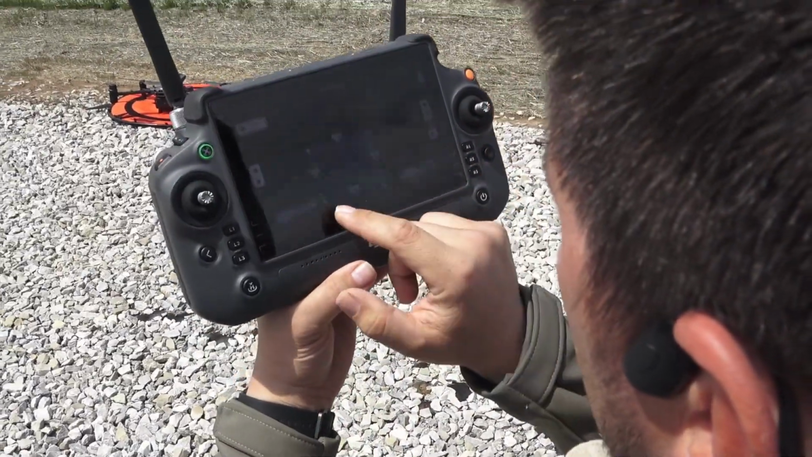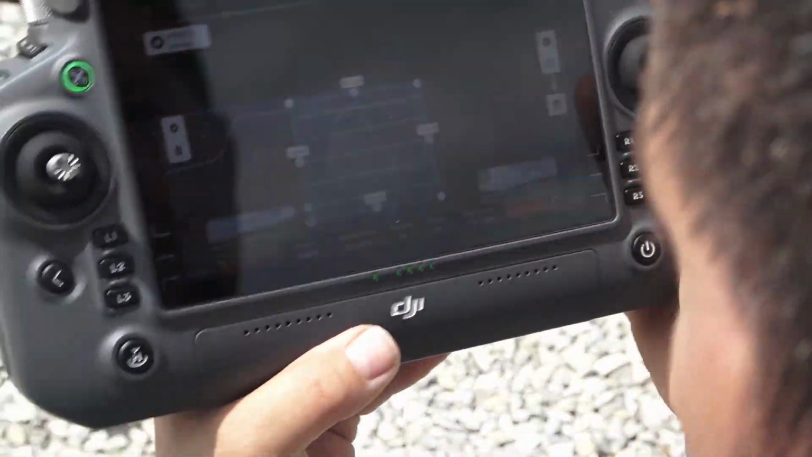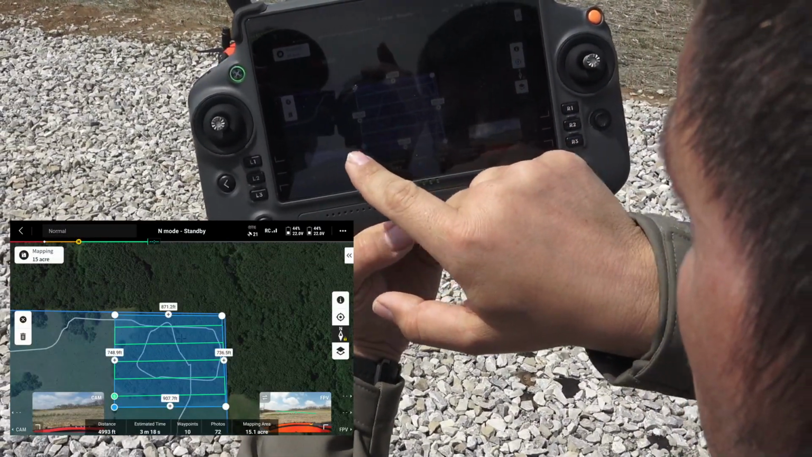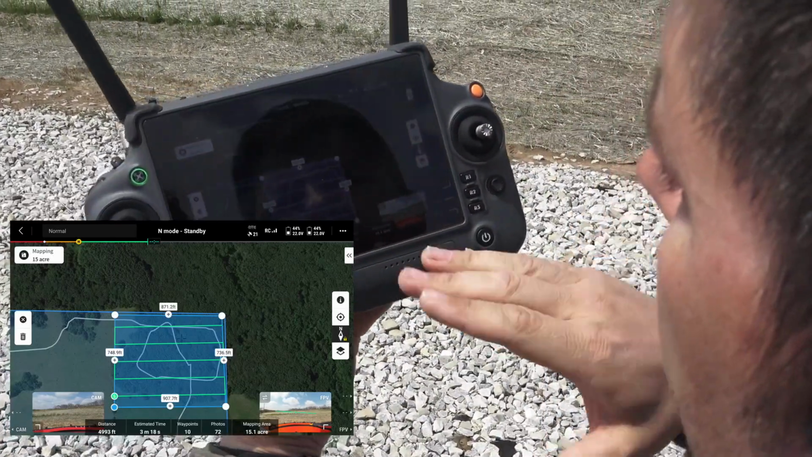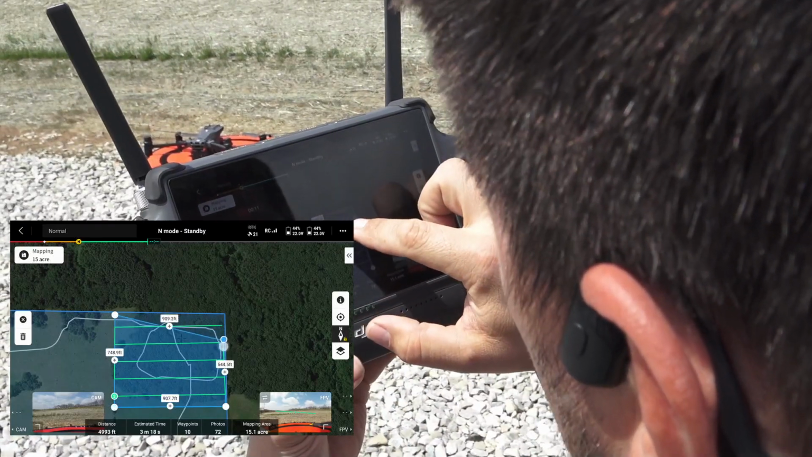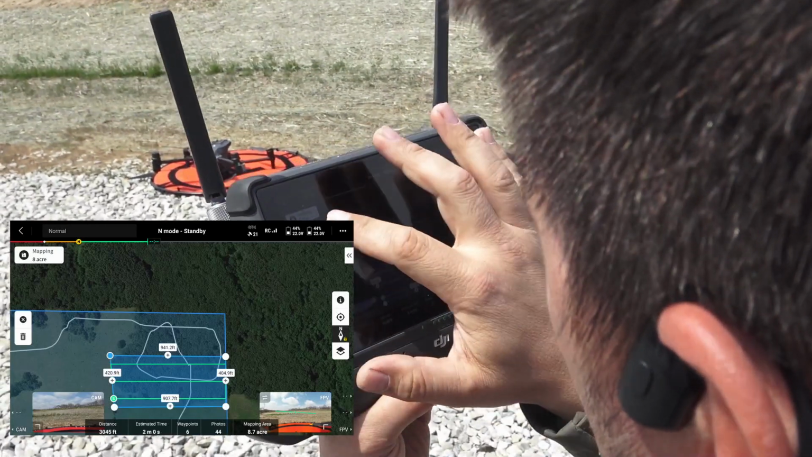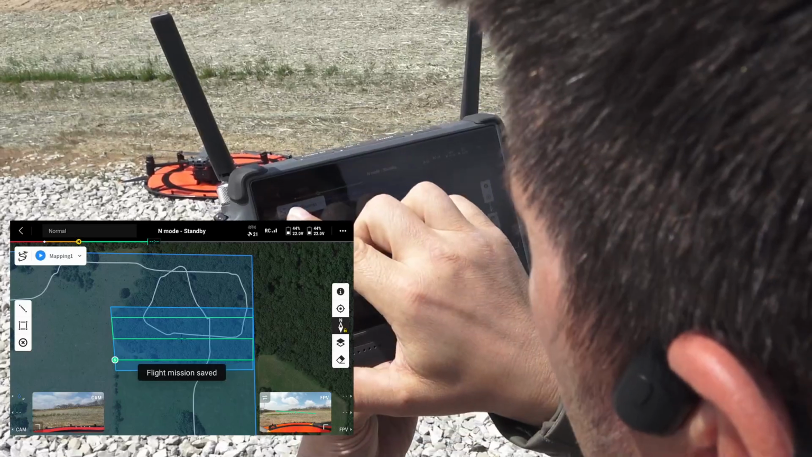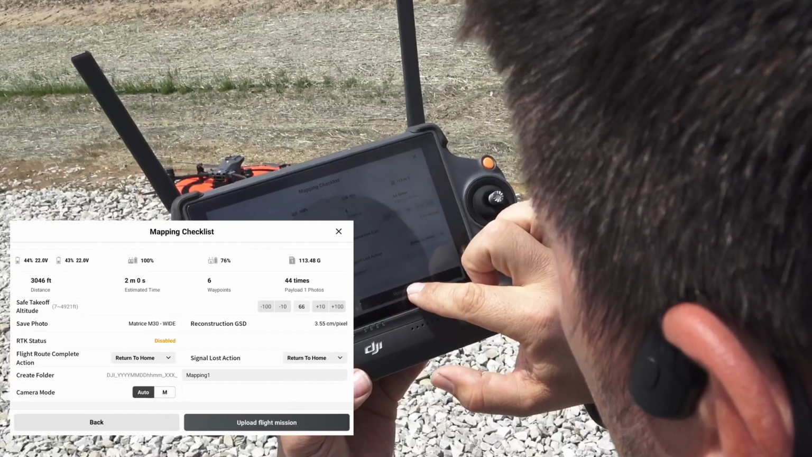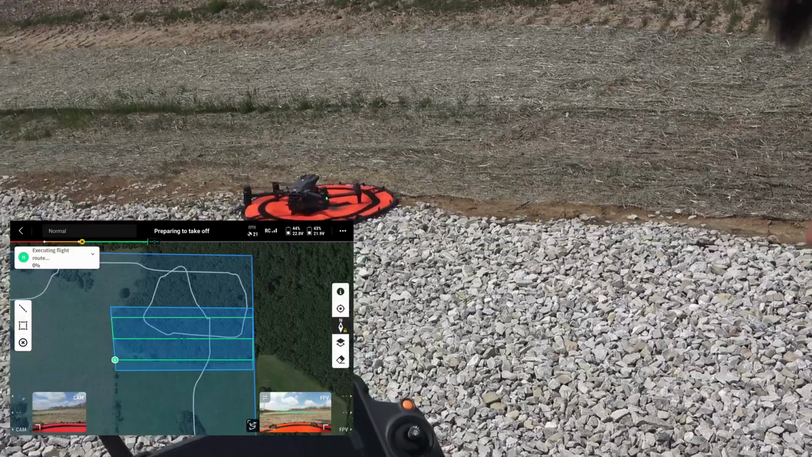And we'll just adjust the parameters of whatever area we want to cover. And then if you can see there, it'll actually position the grid lines based on how high you're flying and what the overlaps and stuff that you set. And then we'll actually make it a little smaller for demonstrative purposes. So right there we're doing about 8 acres. We'll save that grid, and then we upload the mission to the controller, and we hit start. Moving to start point.